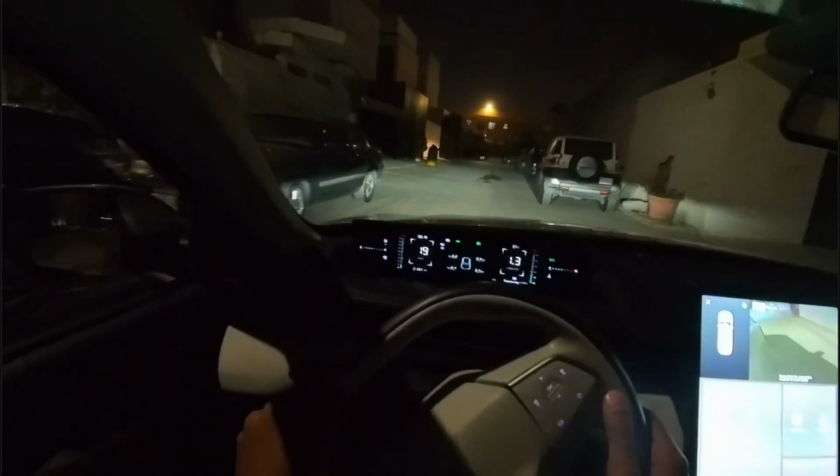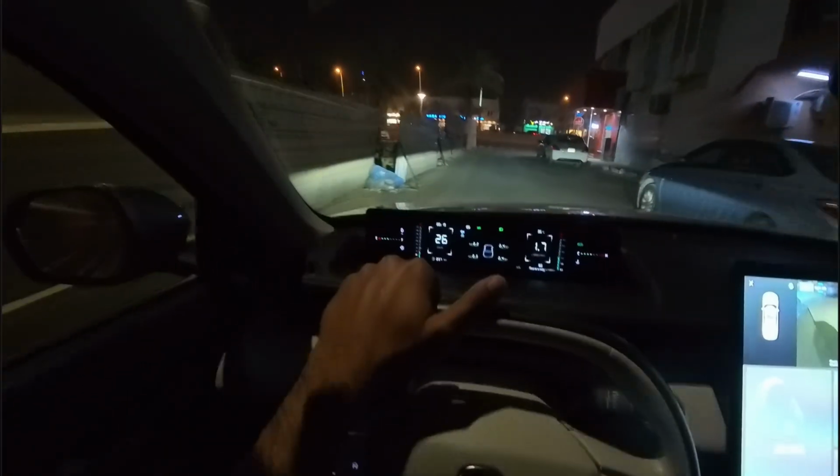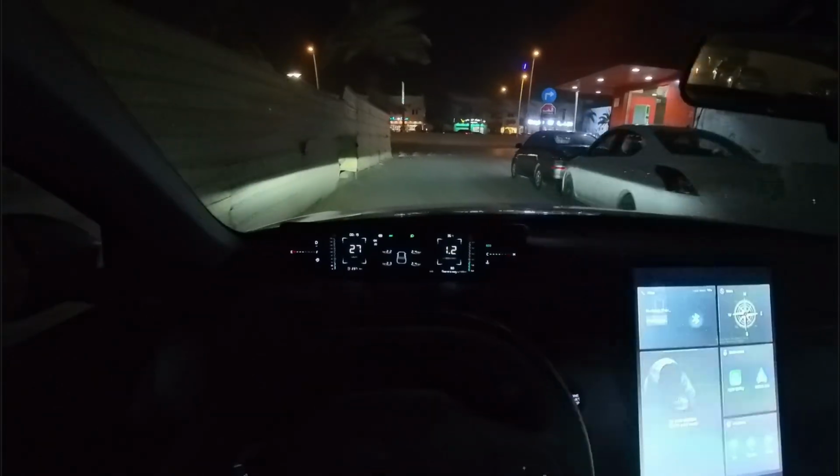Now everyone, I'm actually going to the gym. I decided that I should go to the gym because I didn't go for it today. Yesterday I skipped as well. So I thought while I'm out and about, I might go to the gym first and then I will try to do the remaining stuff. Although it's quite late at night, well, here we are.